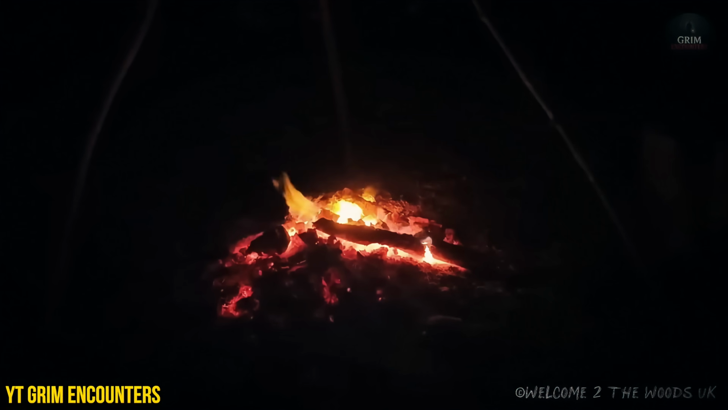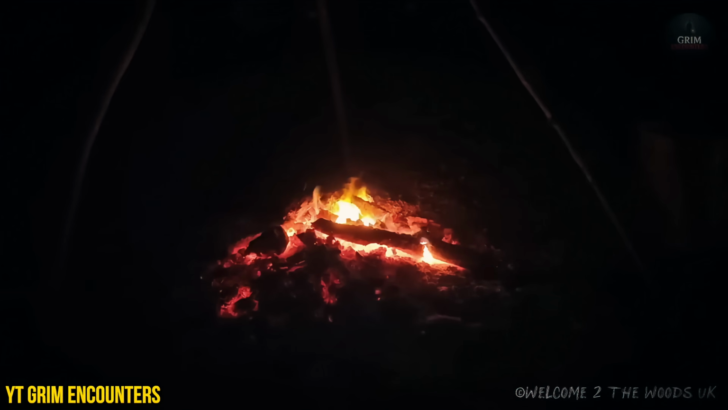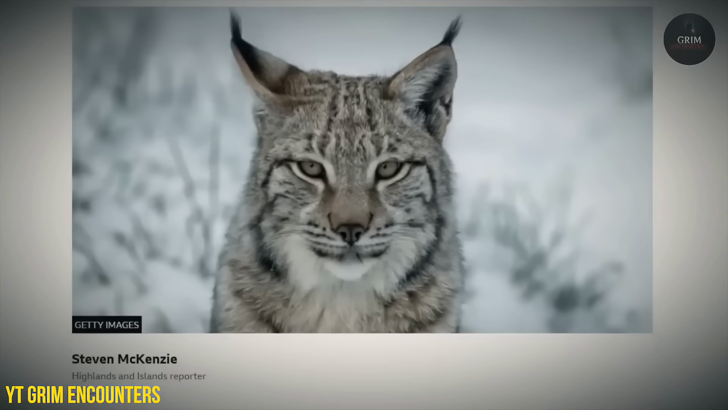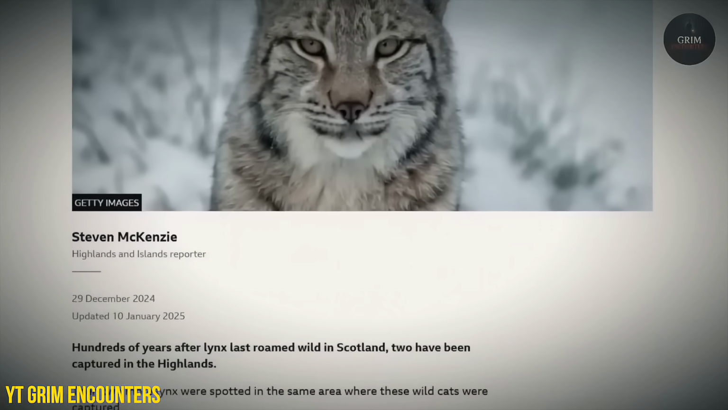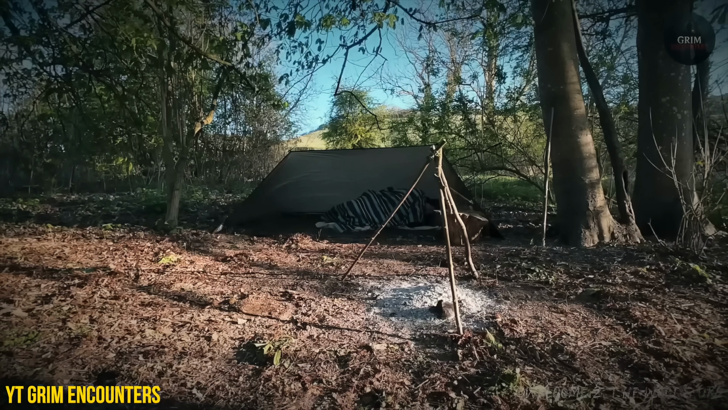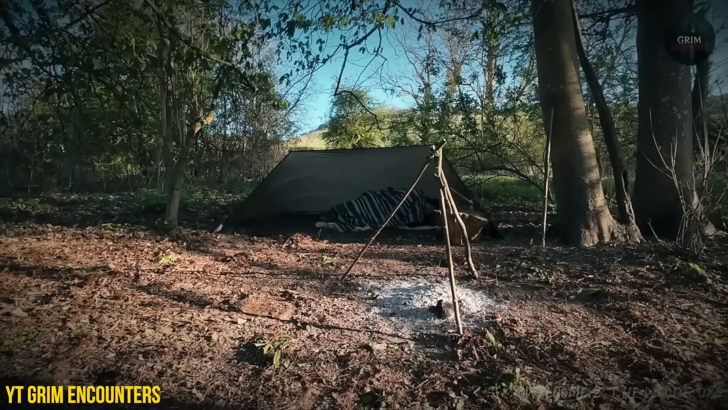While the footage alone isn't definitive, it lines up with reports long discussed in the UK involving large black cats, often referred to as British big cats. These animals are commonly described as panther-like or similar to pumas and have been reported by farmers, hikers, and hunters for decades. Accounts often share the same elements. Large, dark figures moving quickly through remote countryside, vanishing before clear identification is possible.